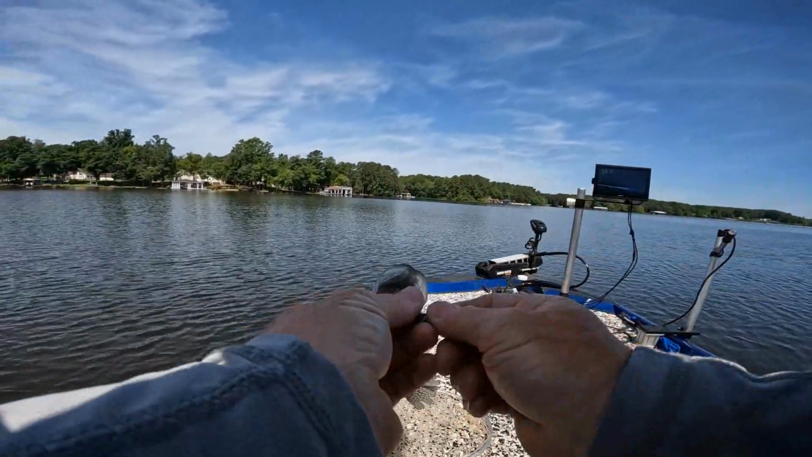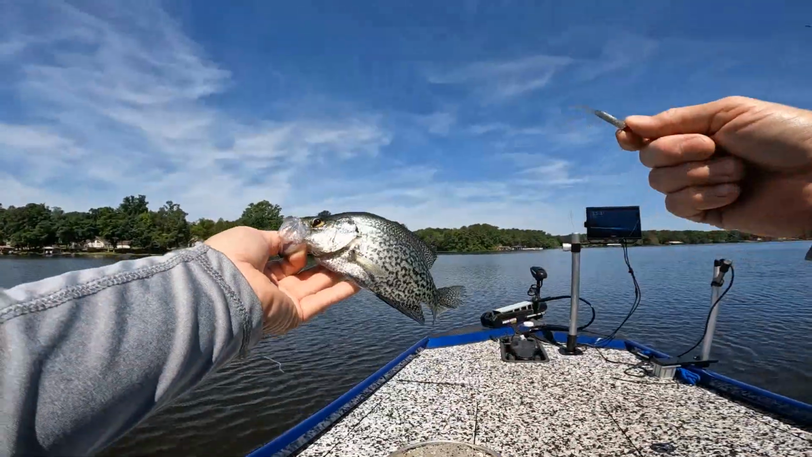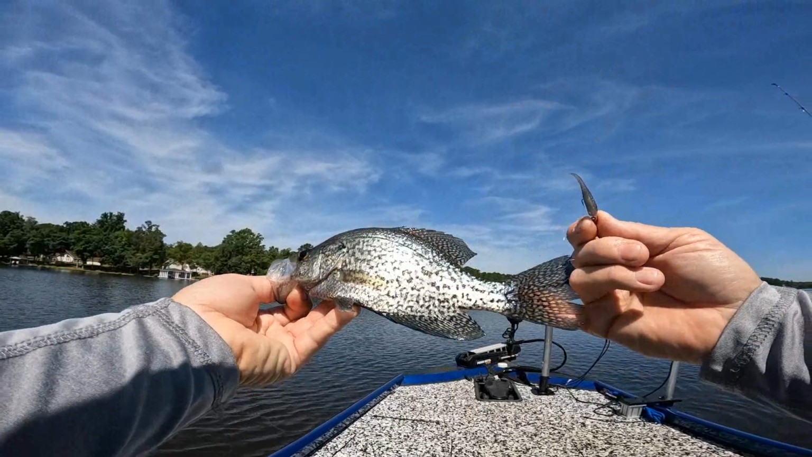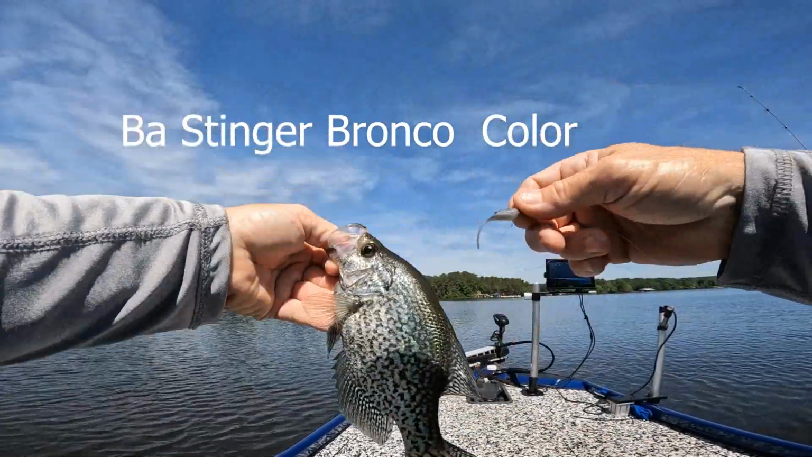Somebody said I'd get exact measurements. I don't know what they are, guys. That's about what he is. He'll fool you. He's got some length to him. He's probably 10 inches. He just ain't no thickness to him, does he?